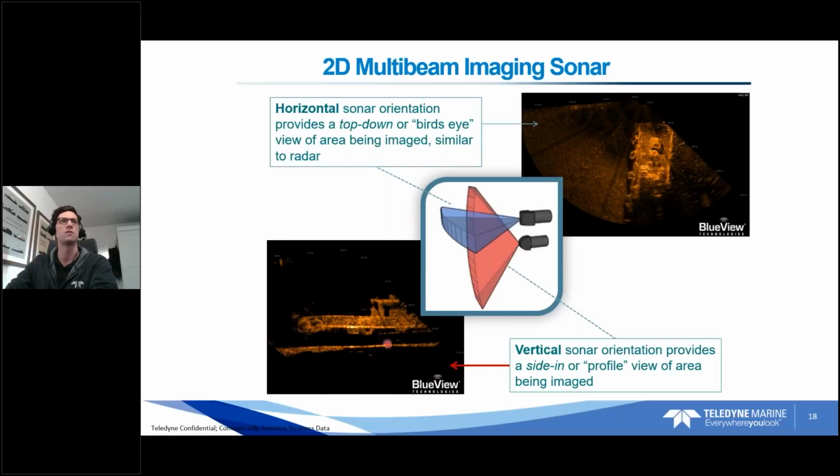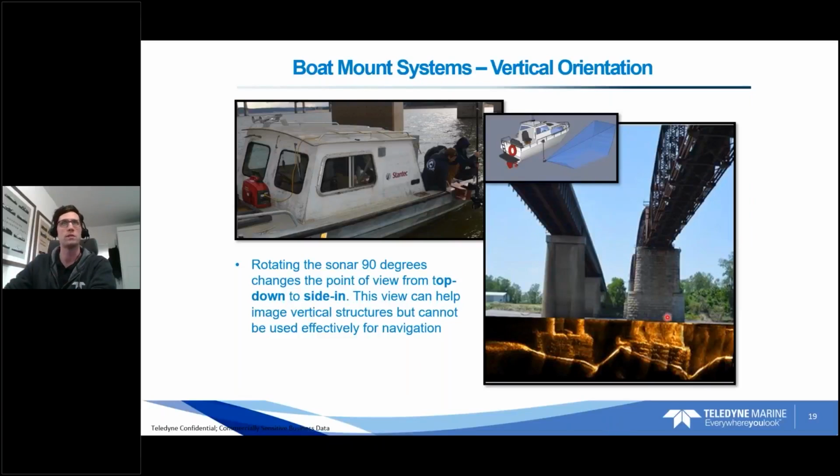We can actually see the seafloor. We can see the height of the barge. And all we did was rotate the sonar 90 degrees. You can see the red vertical swath is going to give us this profile image. So a very good thing for particular infrastructure inspection. We attached it to a surface vessel, drove across these bridge footers, and got this really incredible imagery. Of course, we just mosaicked it, photoshopped it to an actual photo of the bridge, but really useful for looking at the condition of taller structures.